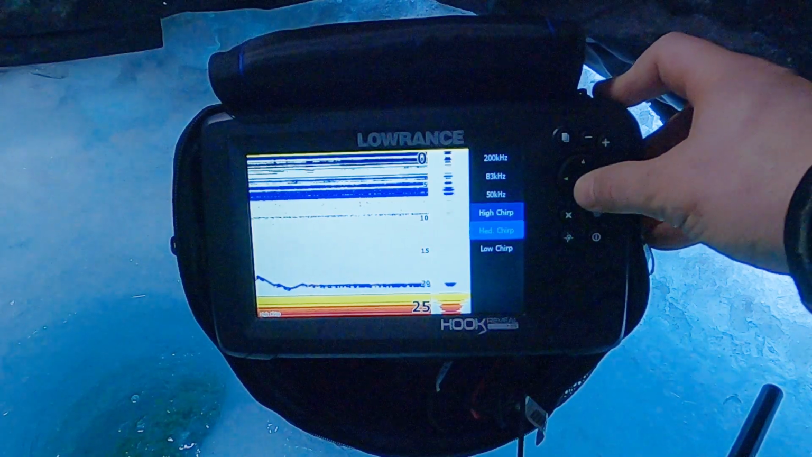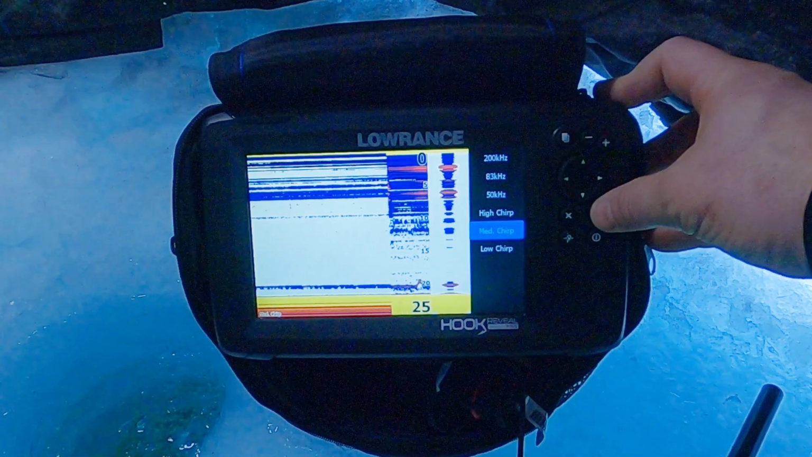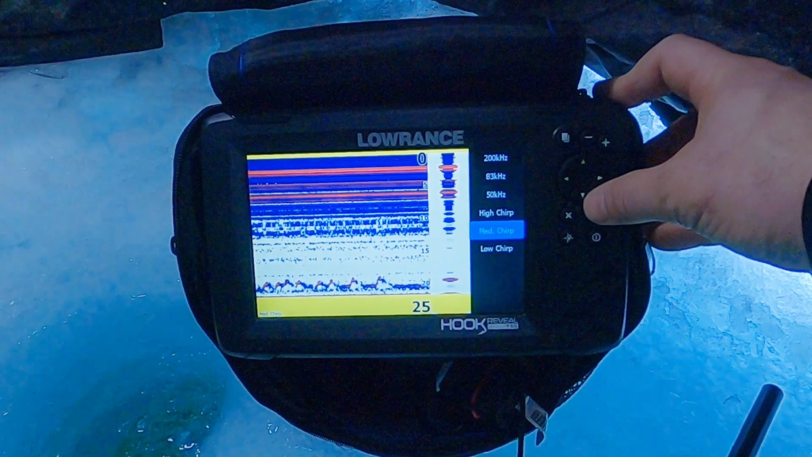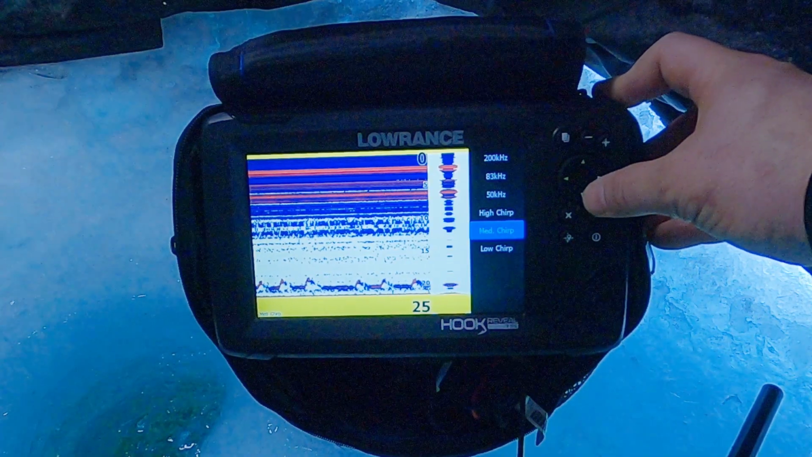So which one should you use? My advice is experiment. Honestly, I use them both all the time. I start out with high chirp. That's typically what I would use in depths that I'm fishing today, like 20 feet of water. Now, if I were to go out into the main lake out here and maybe going after some big lake trout or burbot, something like that, that's when I would probably go to medium chirp, because that medium chirp is going to work better at those deeper depths. I've personally found that neighborhood of about 40 to 60 feet to where I would switch from high chirp to medium chirp.